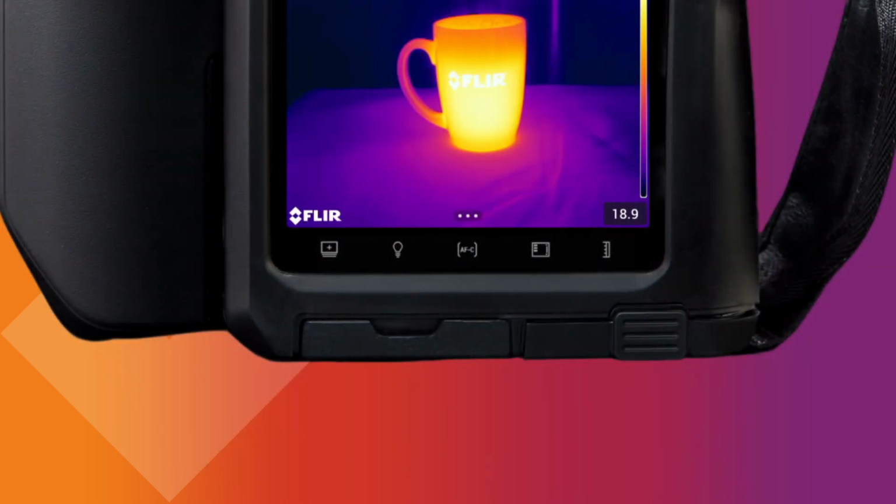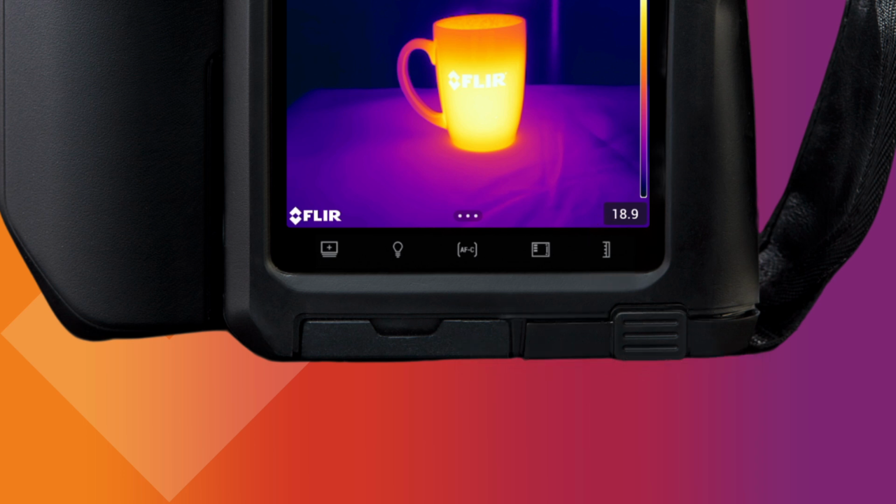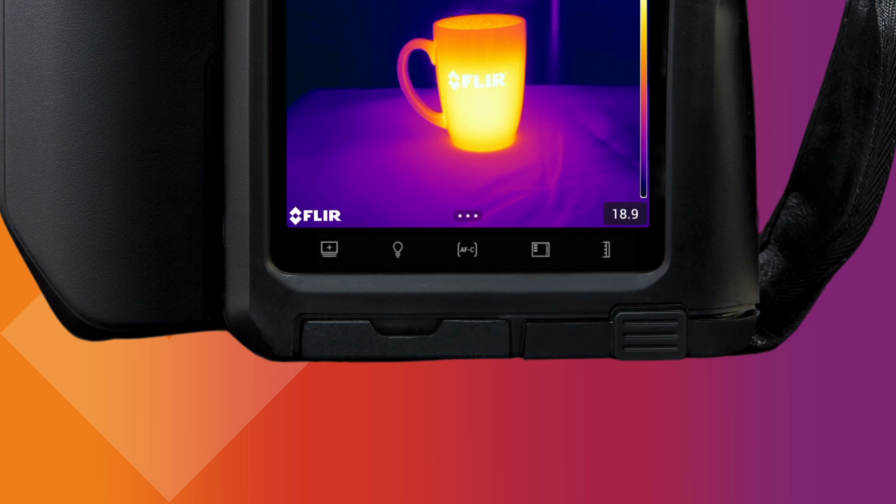Finally, at the bottom of the display, you will find additional controls that operate several important functions. The scale icon is used to toggle the camera between manual and automatic adjustment modes for thermal tuning. We'll cover that a little bit later. The overlay button turns the on-screen graphics on or off.